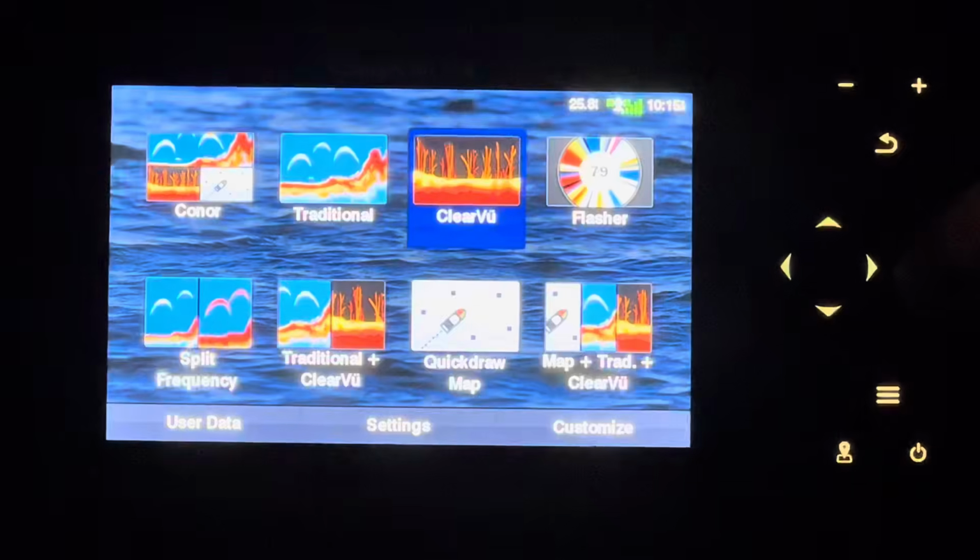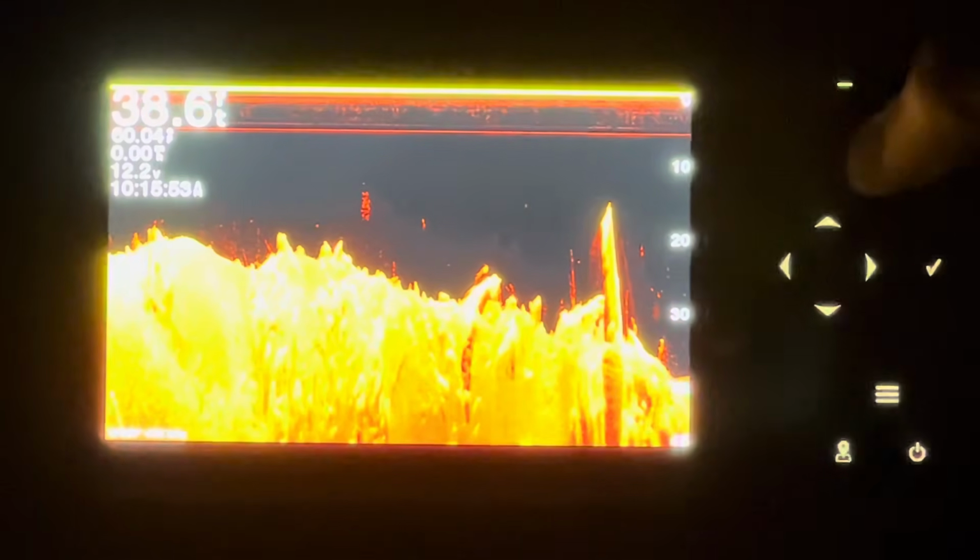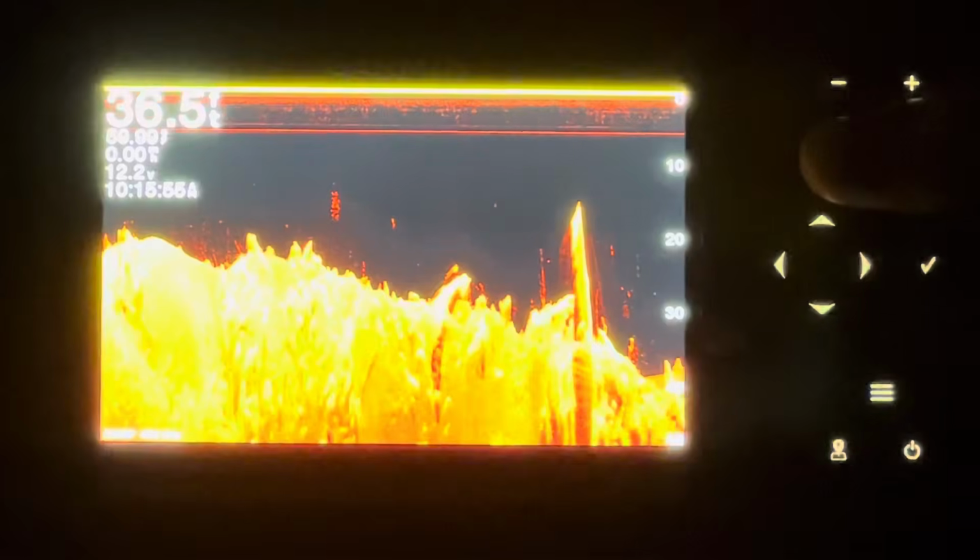Clear view is kind of where it gets a little more unique. Clear view is much more of an in-depth view of the ground. So you're probably thinking, why don't I just use clear view all the time? The main reason is because it's really hard to see the fish. This is a different type of sonar, so it prioritizes much more of the structure as opposed to the fish. It is definitely very useful and it has its place. I just wouldn't use it all the time.